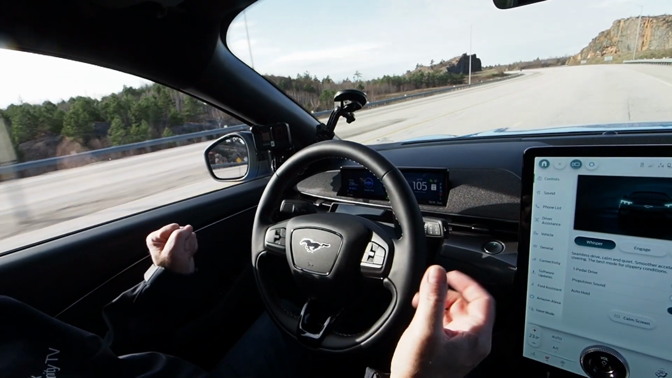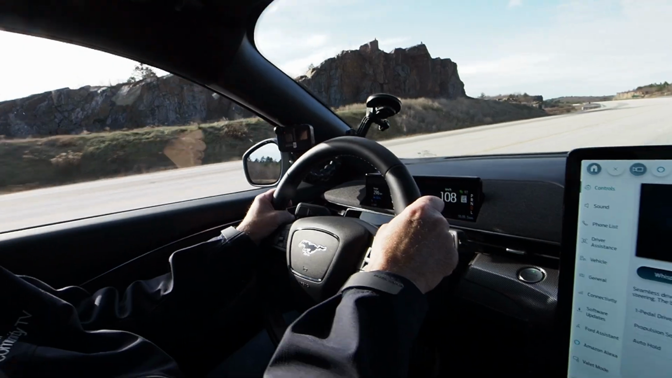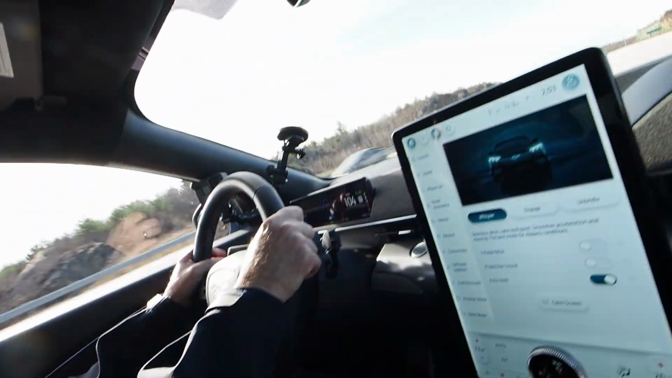I'm having trouble trusting. You're having trust issues, but it did it. Oh, it says now keep hands on steering wheel, because now we're not on a divided highway anymore. Oh. That ended just back there. And at the moment, that system only works on divided highways.